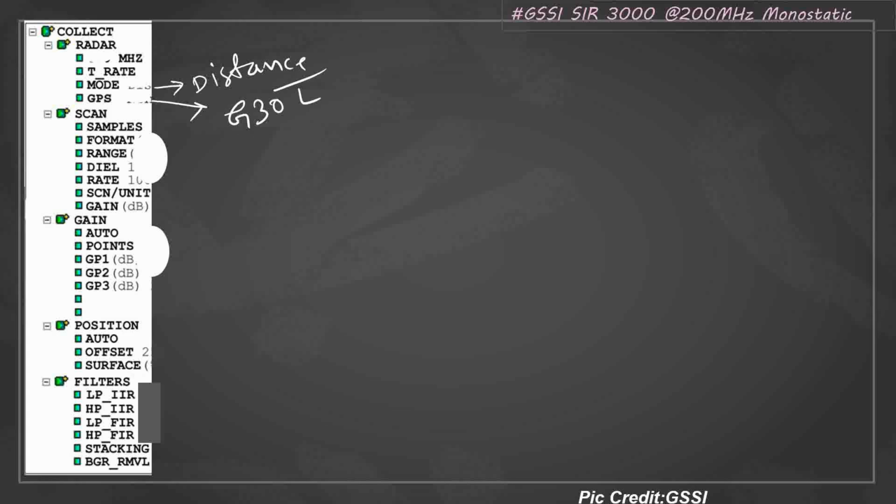If I'm not wrong, yes, it's G30L. And if you attach that G30L GPS, then it will show to your system that GPS is active, and you will be selecting G30L. Okay. If you are using a different GPS antenna attached to that GSSI system, I don't recommend that. And then you have to select custom.